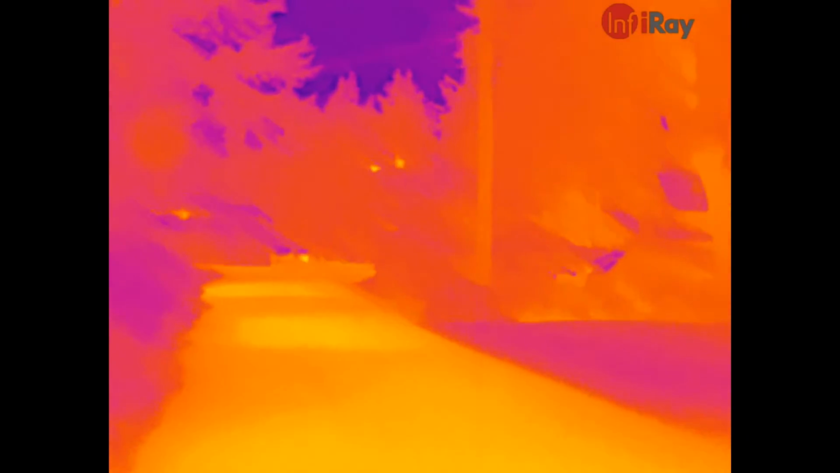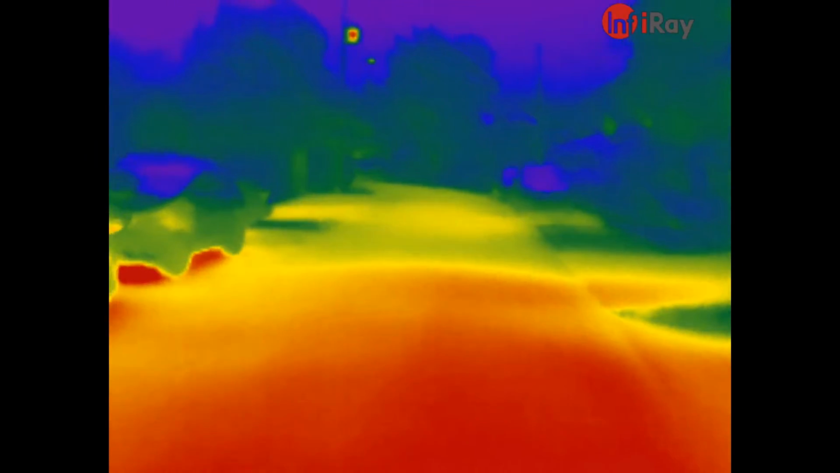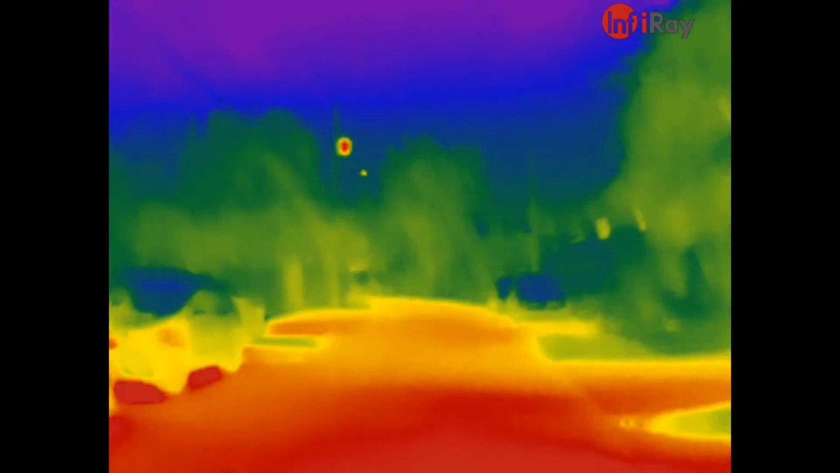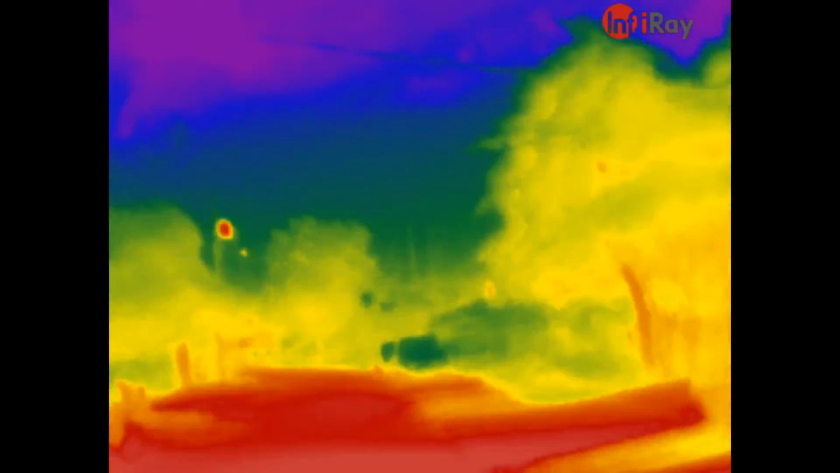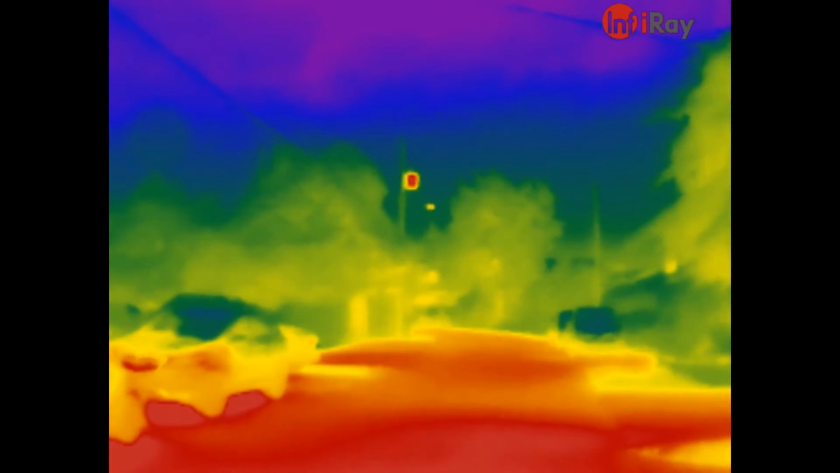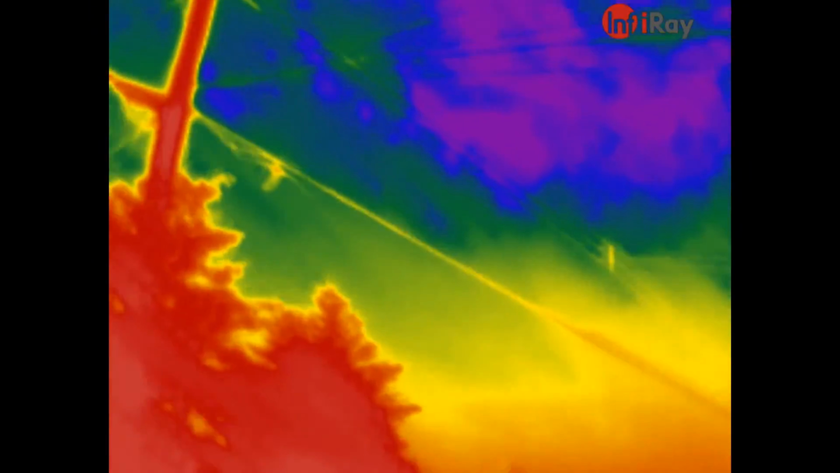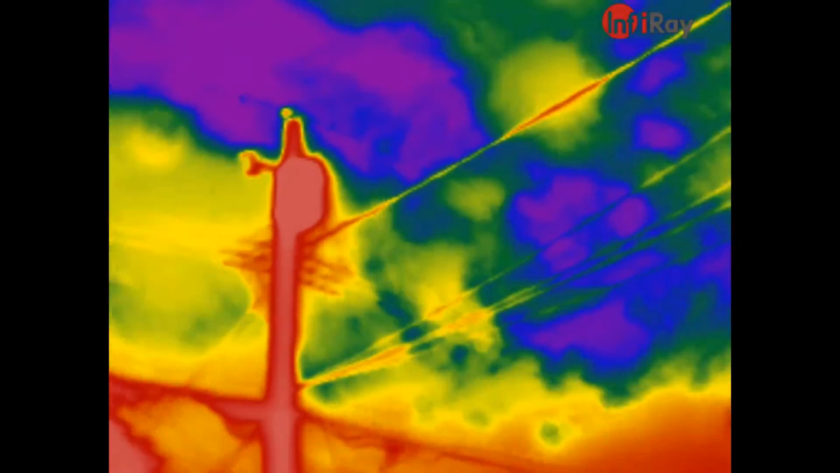We'll switch back into color mode, iron rainbow. And rainbow hot cold. Now you can really see that transformer up the street. Glowing red. If I look at the transformer up here, this one's really glowing red.